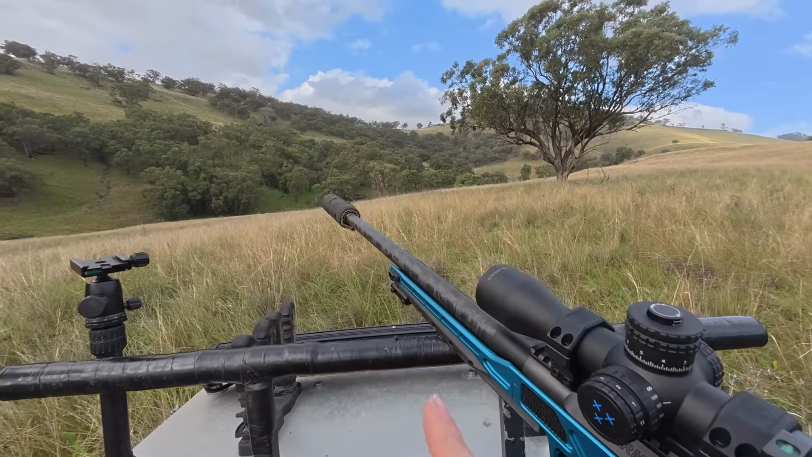I've just glassed up a few deer on this slope up behind me, 540 metres. Time to get the Smurf gun out in 6.5 PRC.